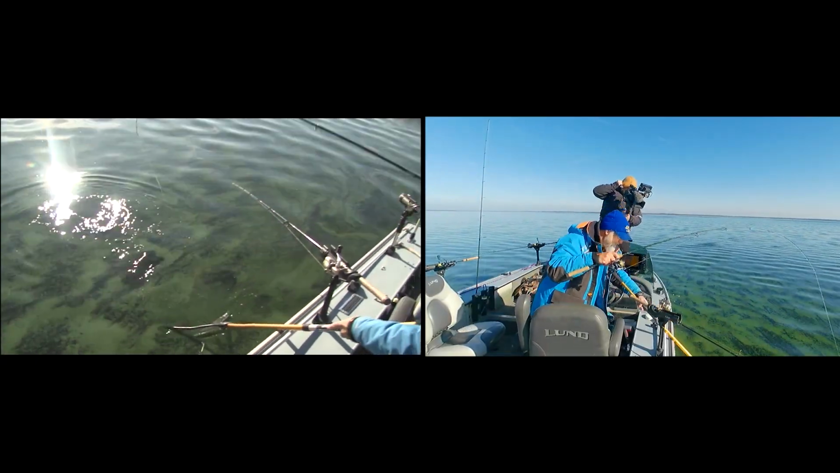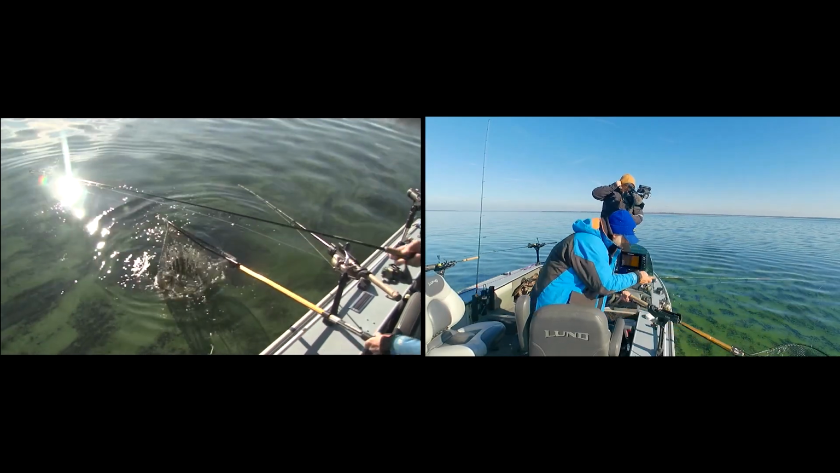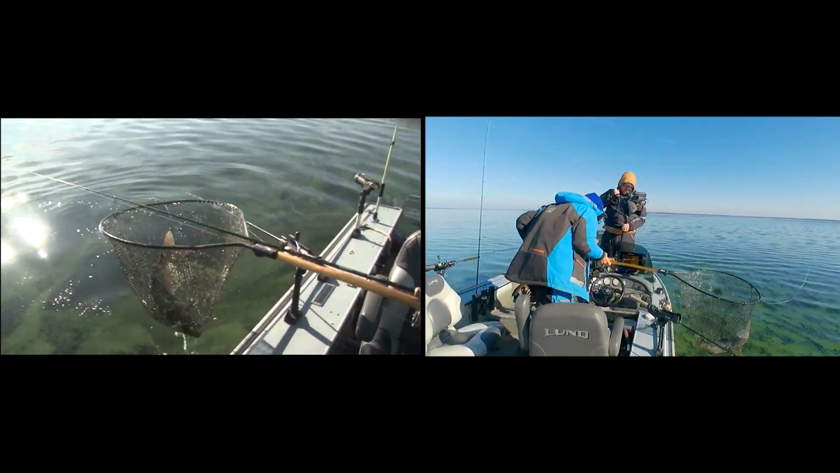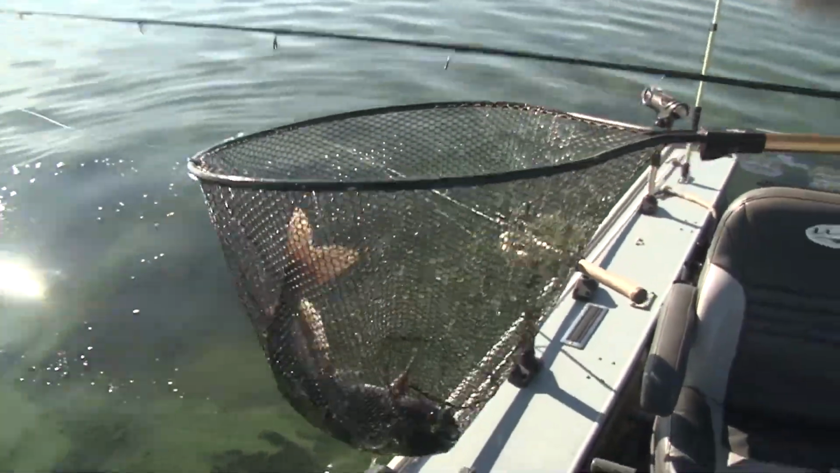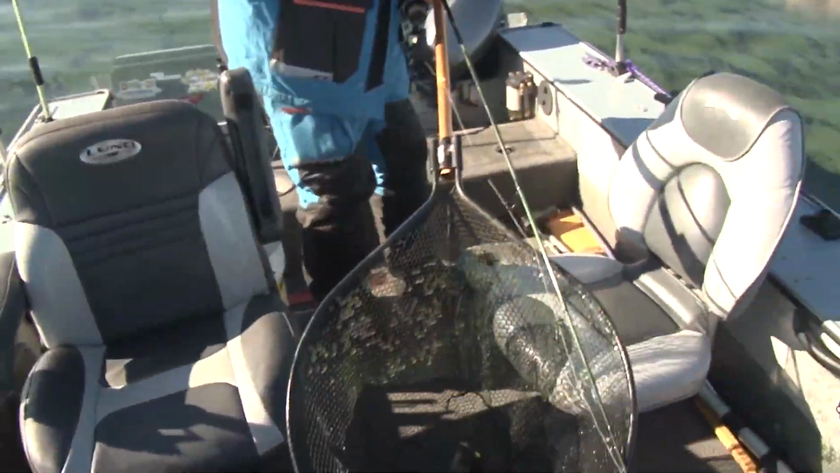A little higher. Oh, that's a very big one. Oh, it's a cat. Catfish. Yeah, it is a cat. It's fighting like a cat. It is a cat. Hey, I don't care. They got some nice big cats. Smoke that thing.